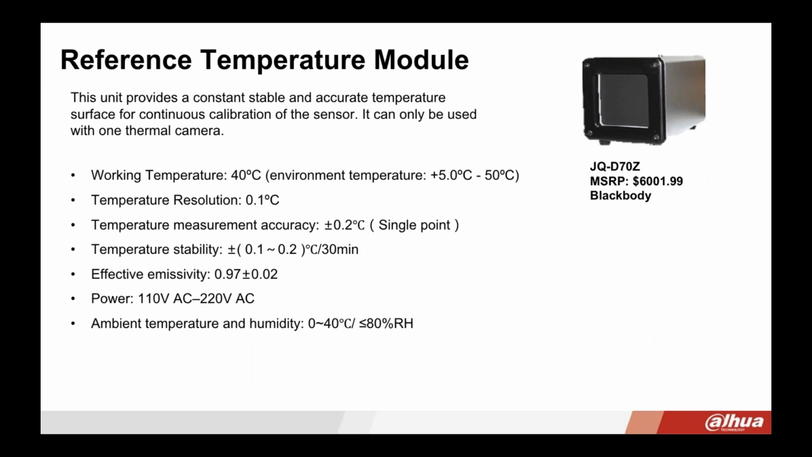Now, the second component that you're going to need is this black body. This black body unit is what provides a constant, stable, and accurate temperature surface for continuous calibration of the sensor.